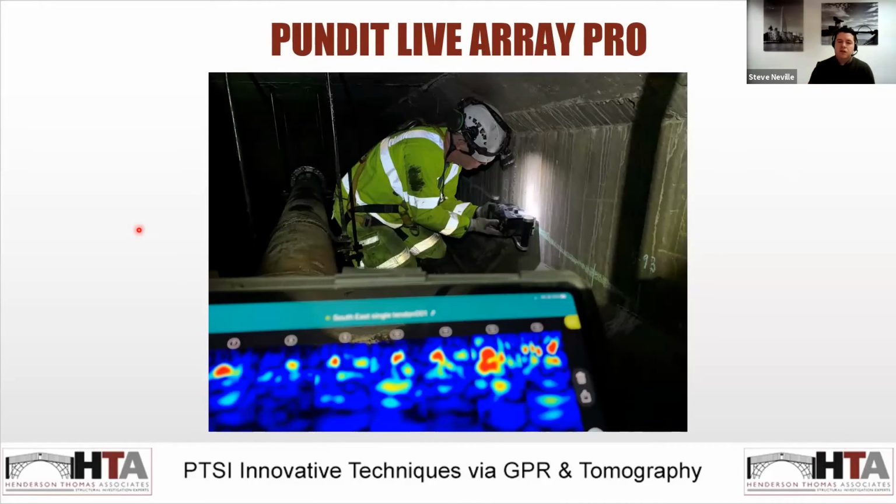And in the last couple of years, we've been using newer technology in the form of ultrasonics and the Pundit Live Array Pro, which you can see my colleague is inside a bridge cell using. Now, as explained in previous presentations, the GPR wave won't penetrate into the duct itself, so we can find them, but we still have no idea through NDT the actual condition, if they're voided or not. This is where the ultrasonics will penetrate through the aluminium sheath and give us a reflection from any voids. So it gives us